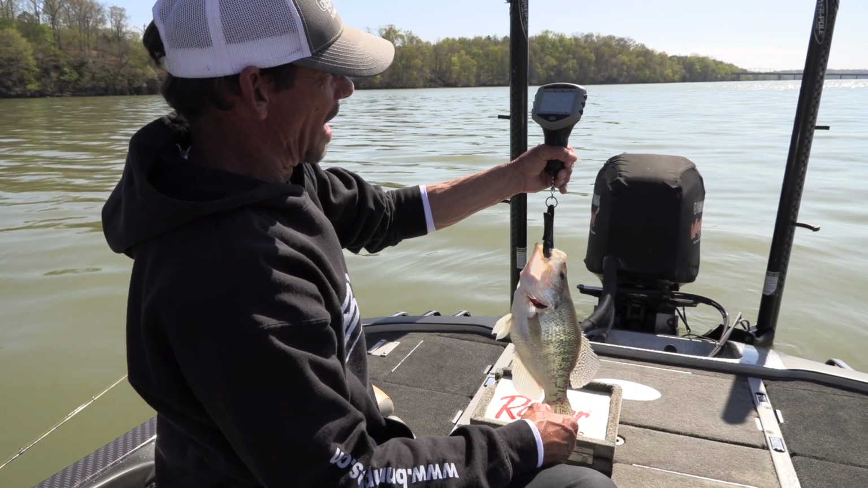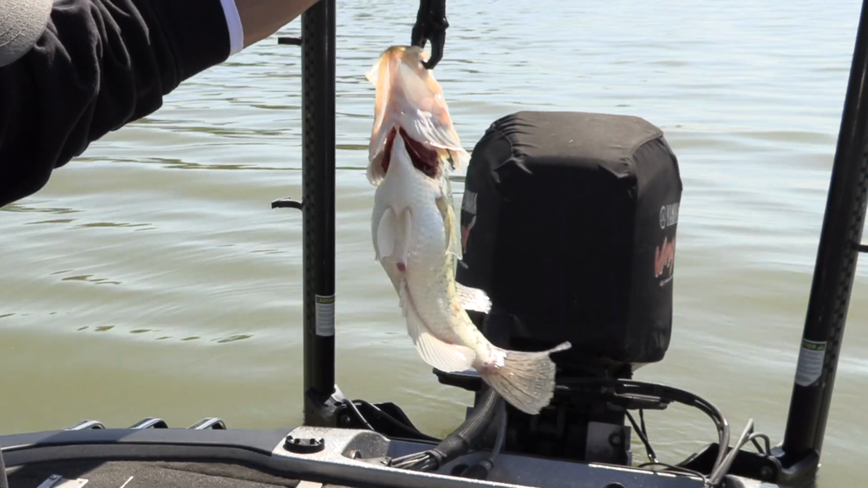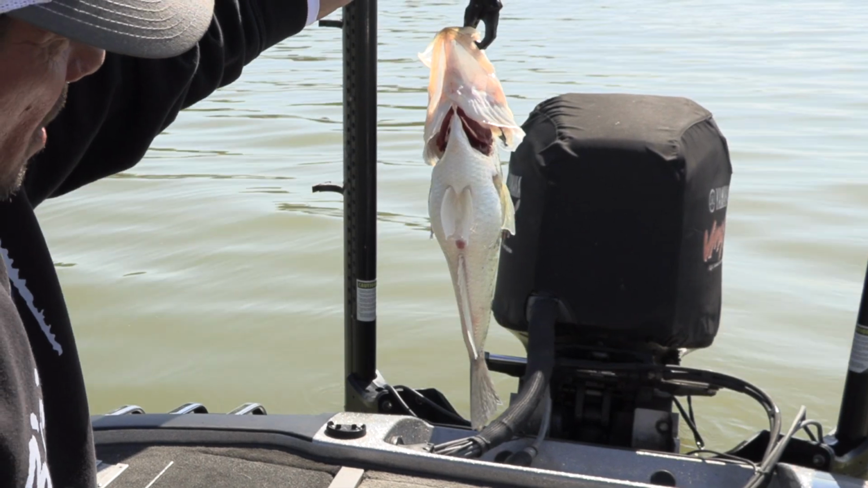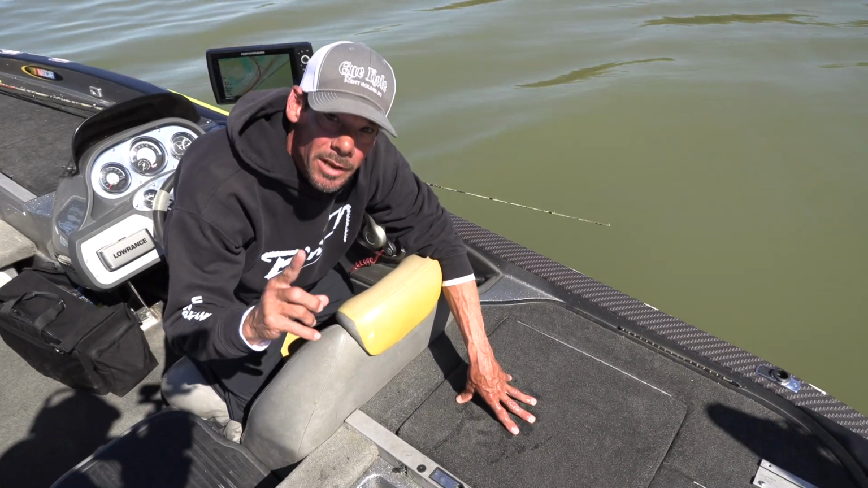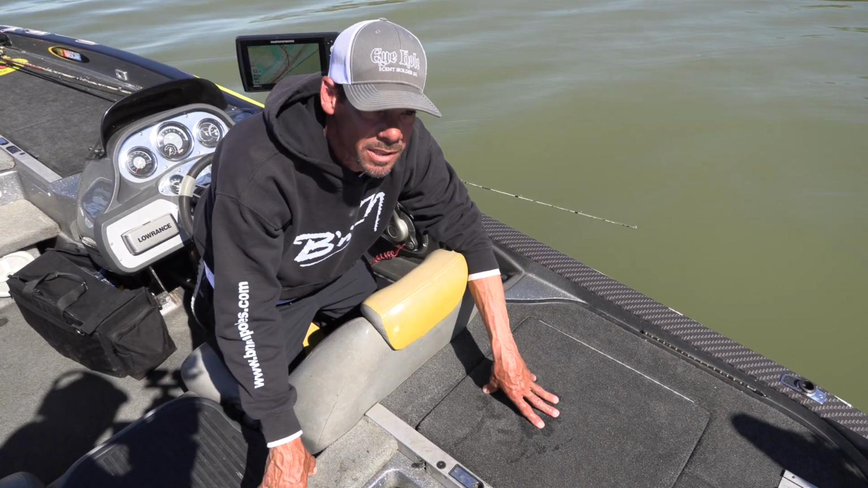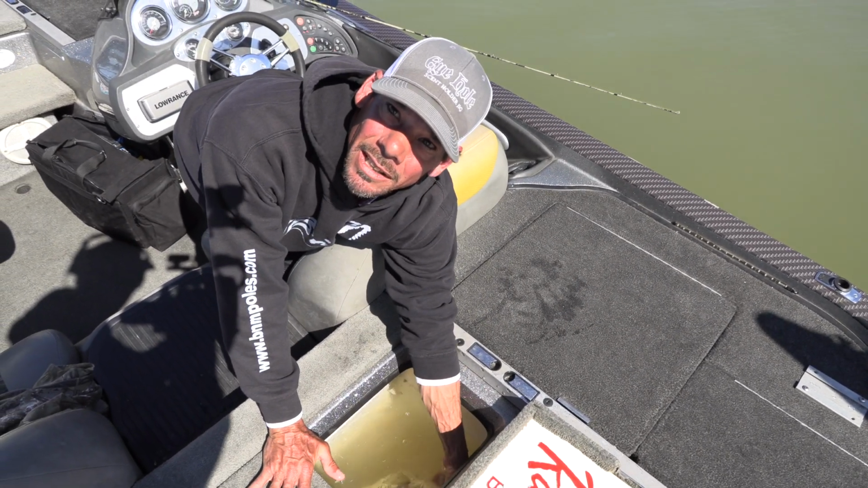Well, she's down to about 2.64. And guys, look at the belly on that fish. That is a fish full of eggs, ready to spawn. All right, guys, one thing I like to do on these great big females like that, and you saw we just weighed it, she was bumping between 2.68, 2.64. I don't need that fish. I don't need to clean that fish.